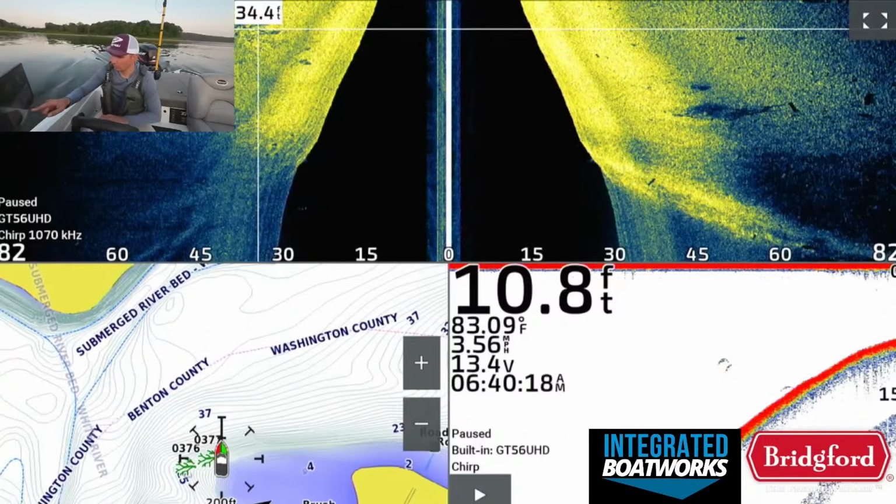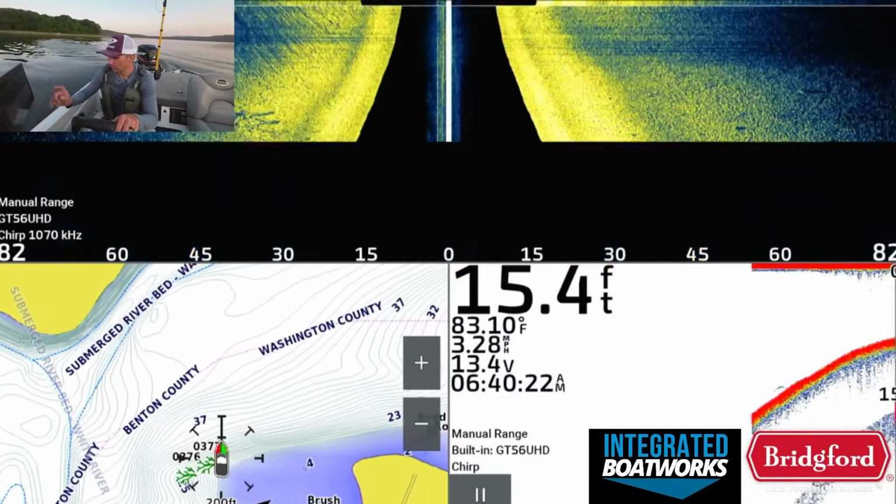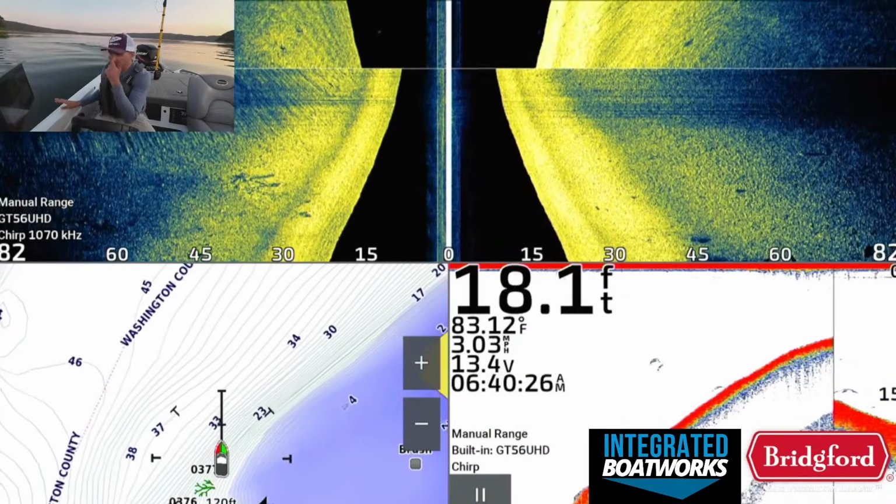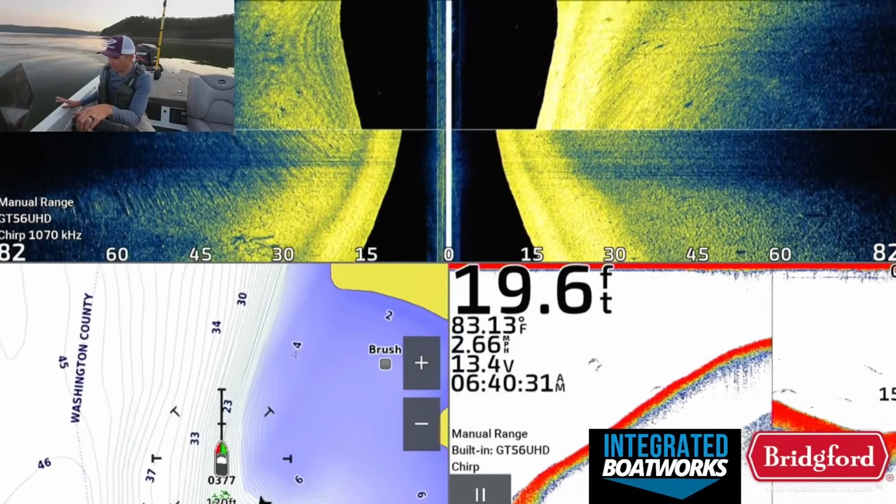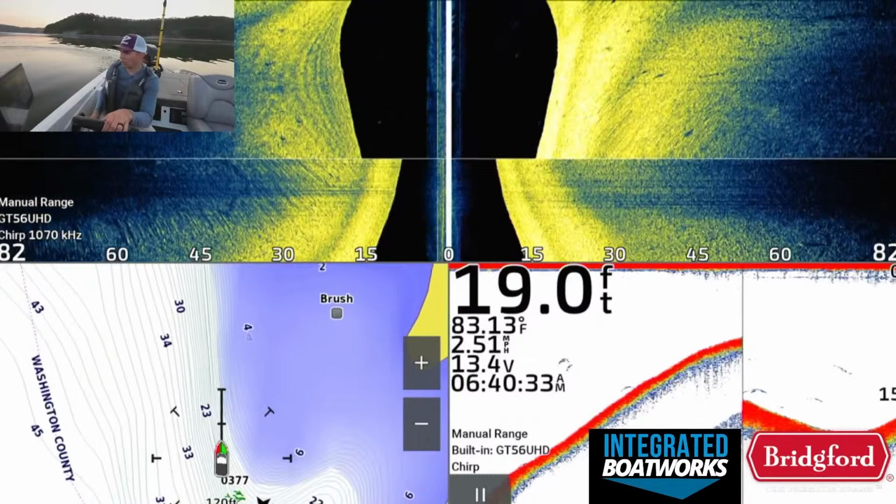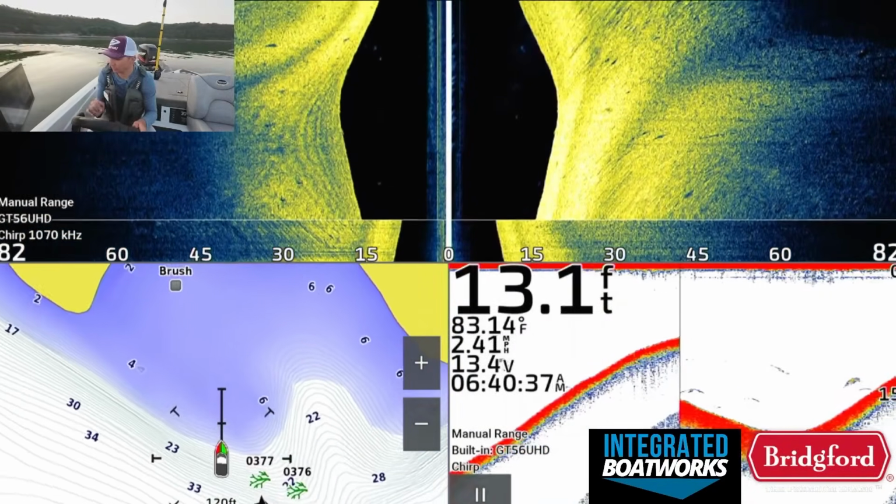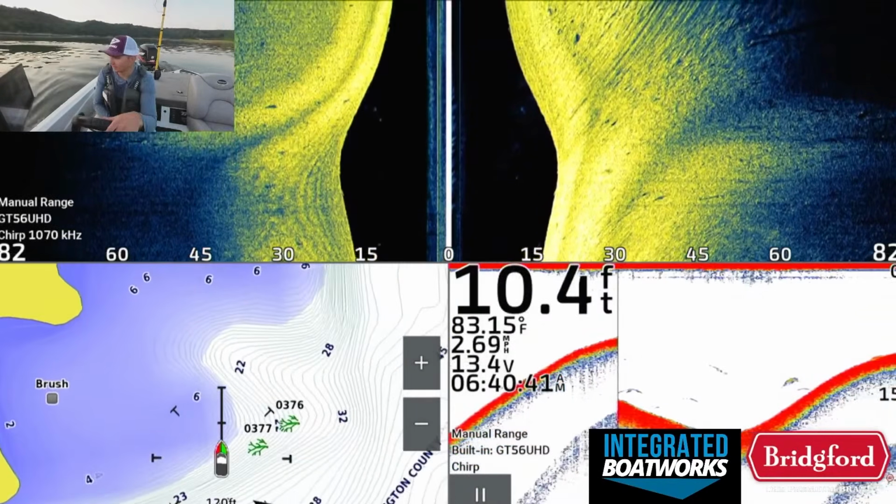Oh, there's some more bait jumping right here. Come on, come on. Play it. There we go. Okay, I'm gonna graph over these piles real quick just to see if there's any fish that are actually up in the piles. Those long arches right there look like gar on the 2D, so it looks like there's some gar here. That's probably what was surfacing, more so than bass.